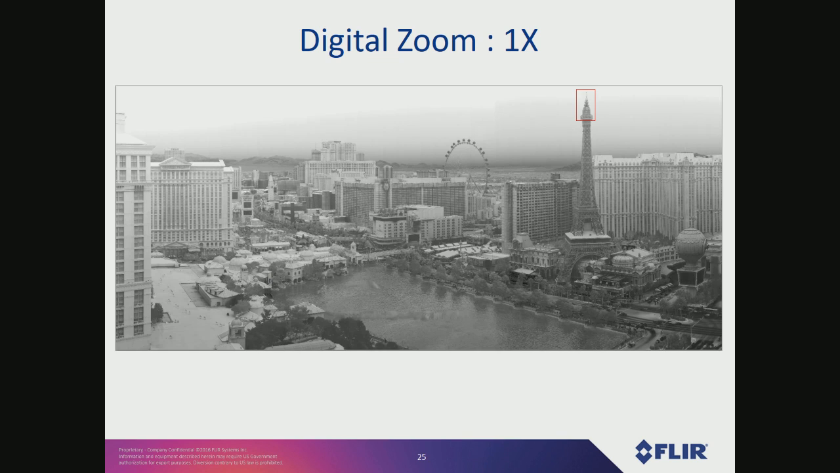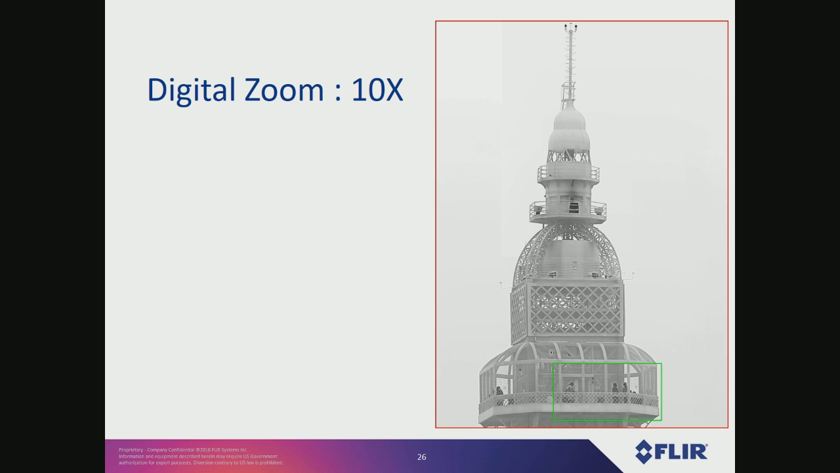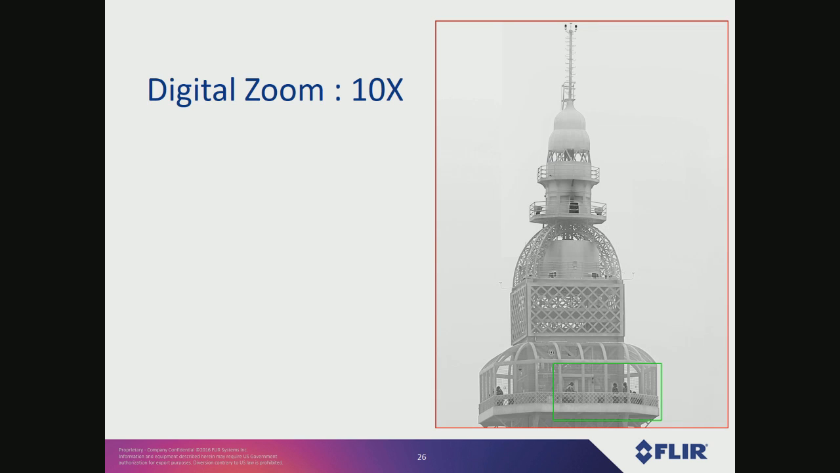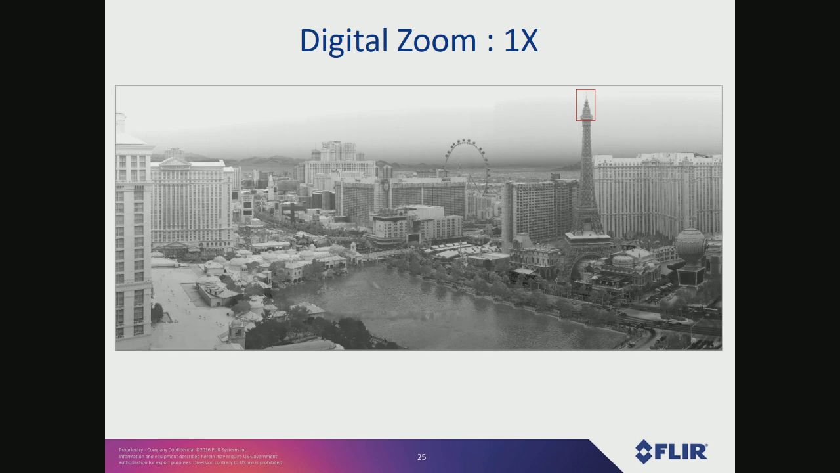So here's a 1x digital zoom. You can see the tower on the fake Eiffel Tower. There's a little red box around there. Then there's a zoom in on that detail, and then you can zoom in again on the green box, and that's this. It's a really cool image, because you can just keep zooming in, and there's lots of stuff going on in this image.